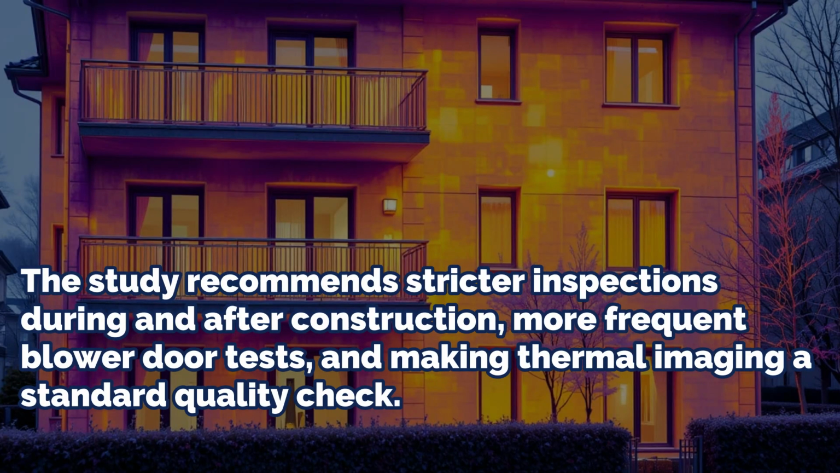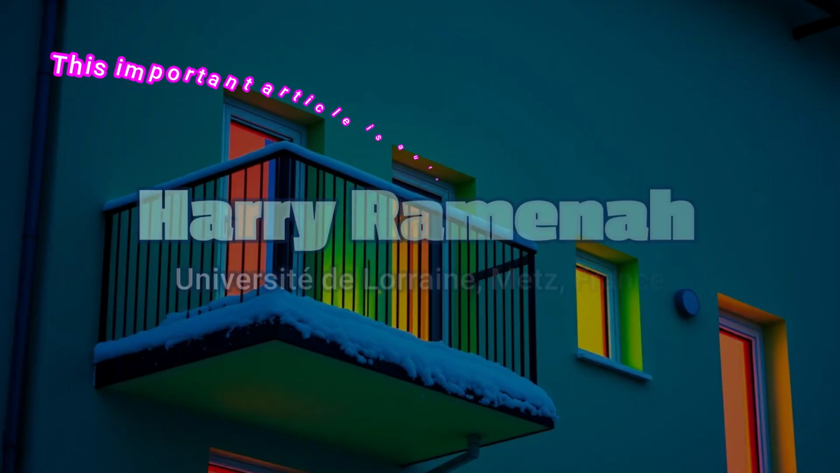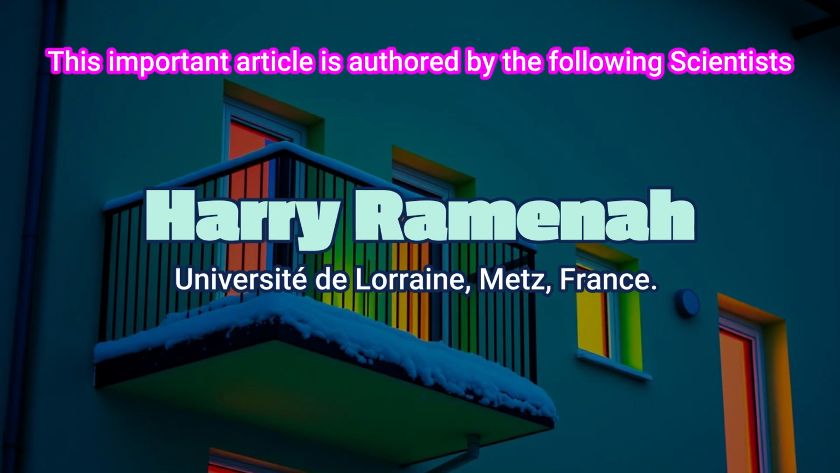The study recommends stricter inspections during and after construction, more frequent blower door tests, and making thermal imaging a standard quality check. It also suggests requiring thermal breaks in balconies to reduce energy loss and ensure buildings truly meet energy performance standards. This important article is authored by the following scientists: